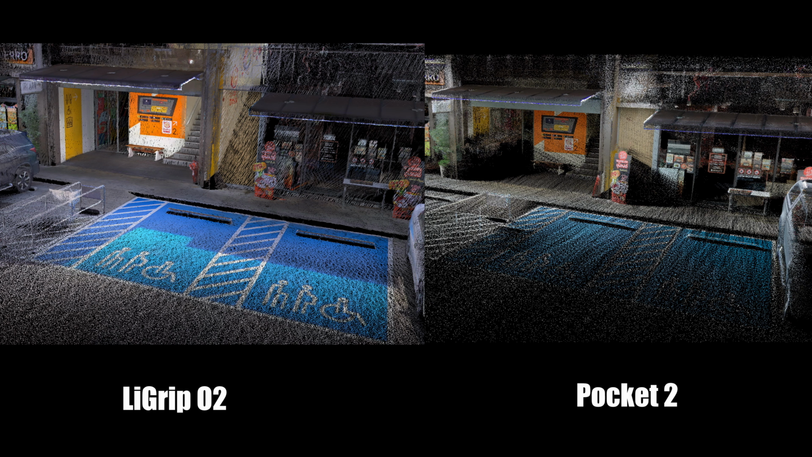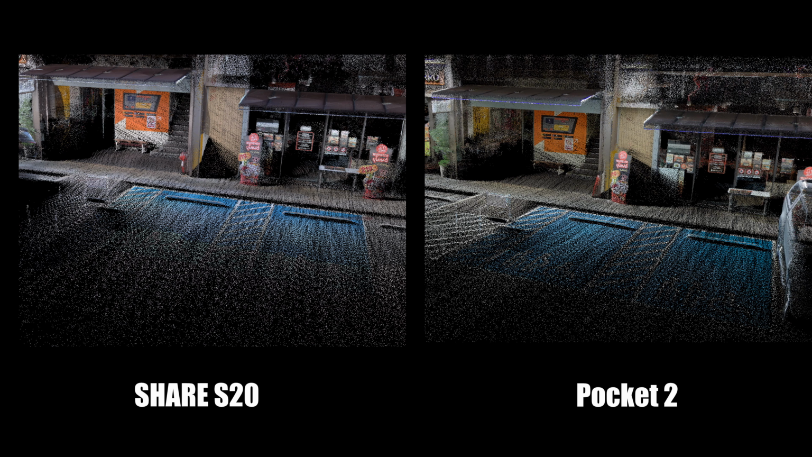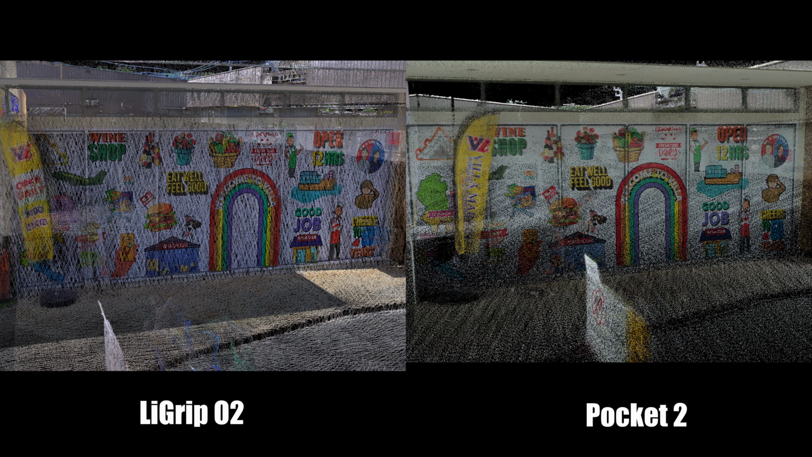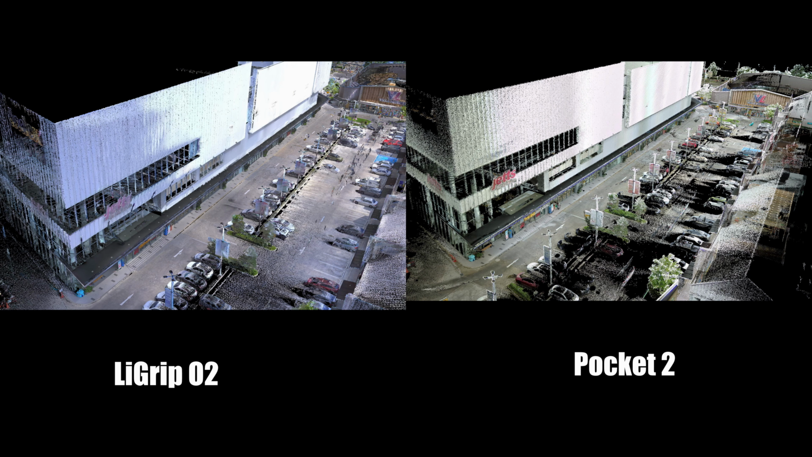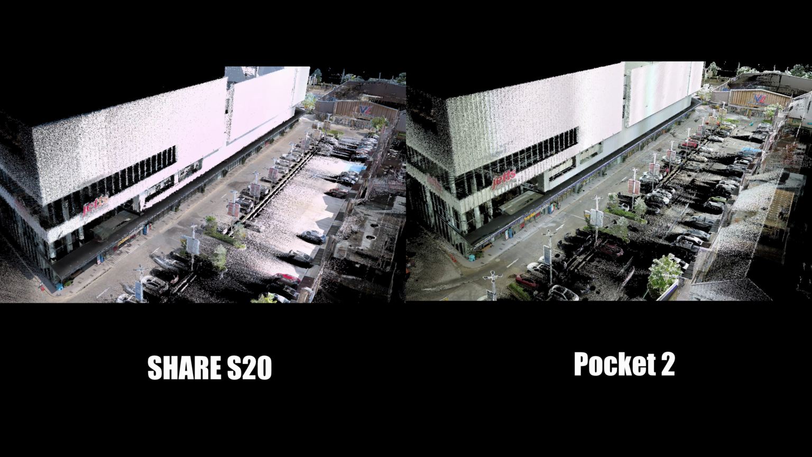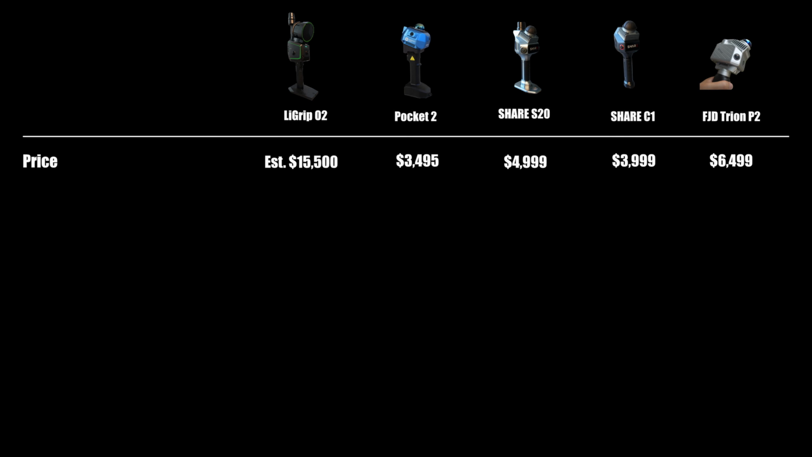In this picture, the difference is significant. And again, the Pocket 2 performs better than the S20. But in this case, the O2 and the Pocket 2 perform equally well. The S20 also performs similarly to the Pocket 2. On this perspective view, the O2 captures more of the ground area. And here with the S20,